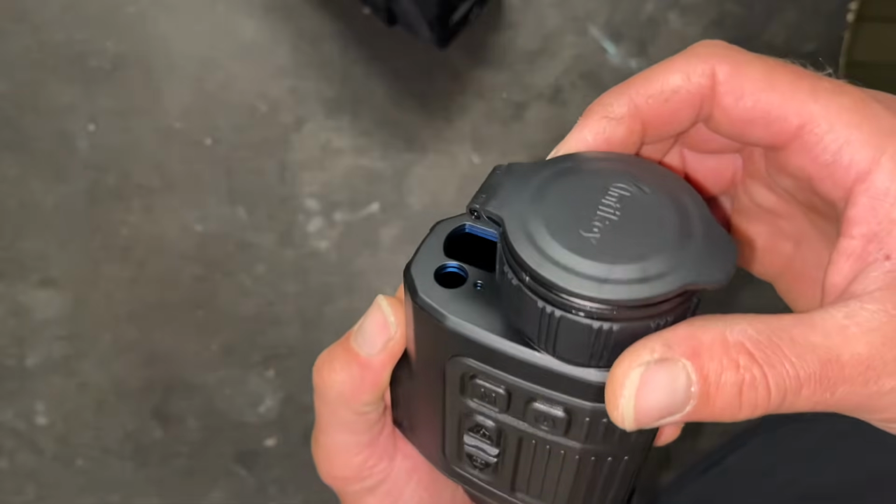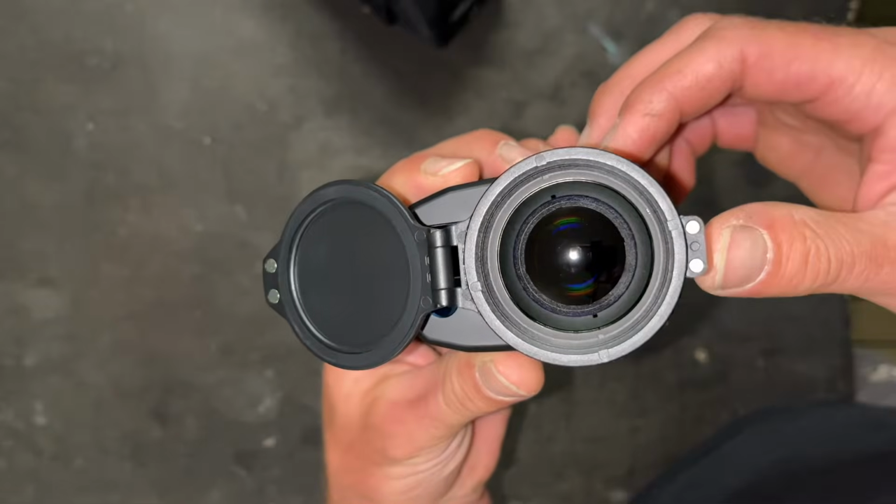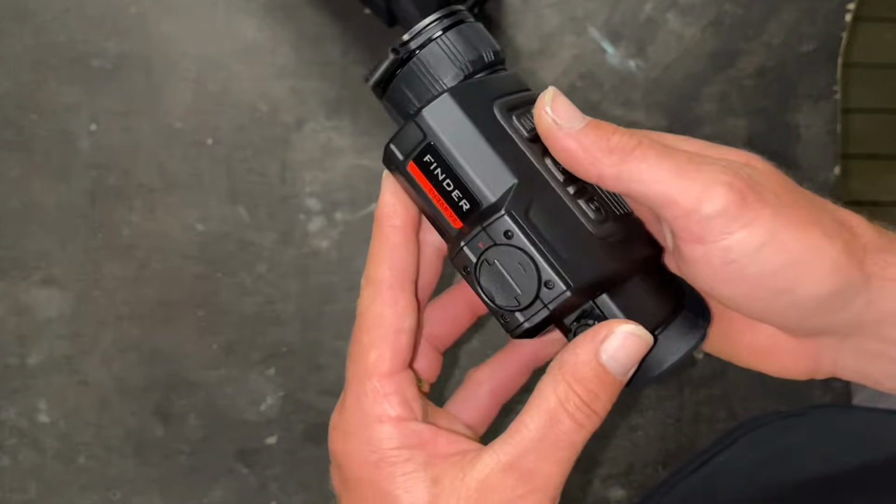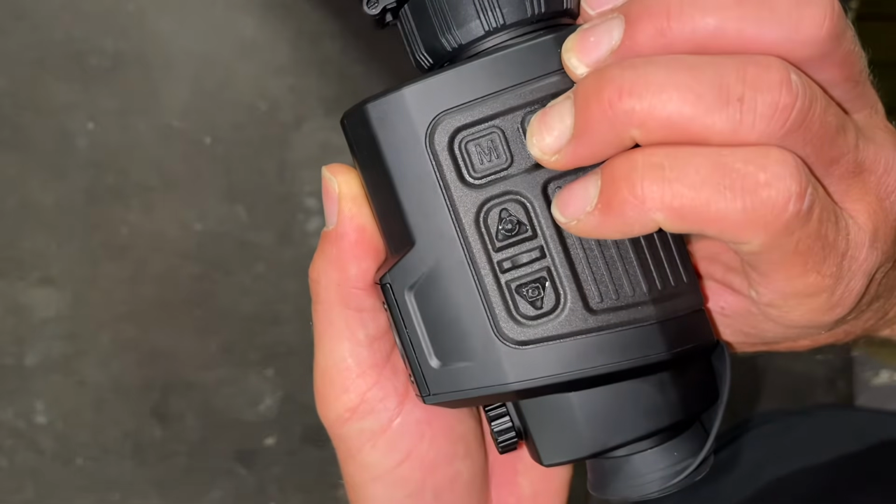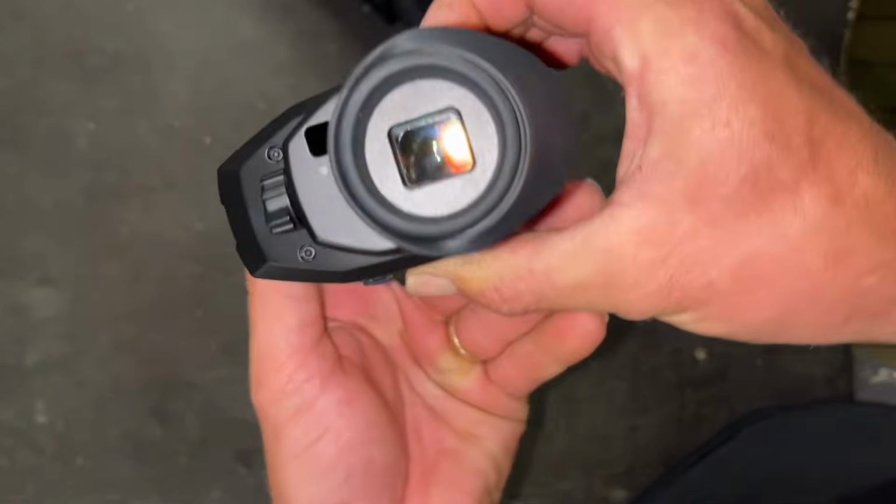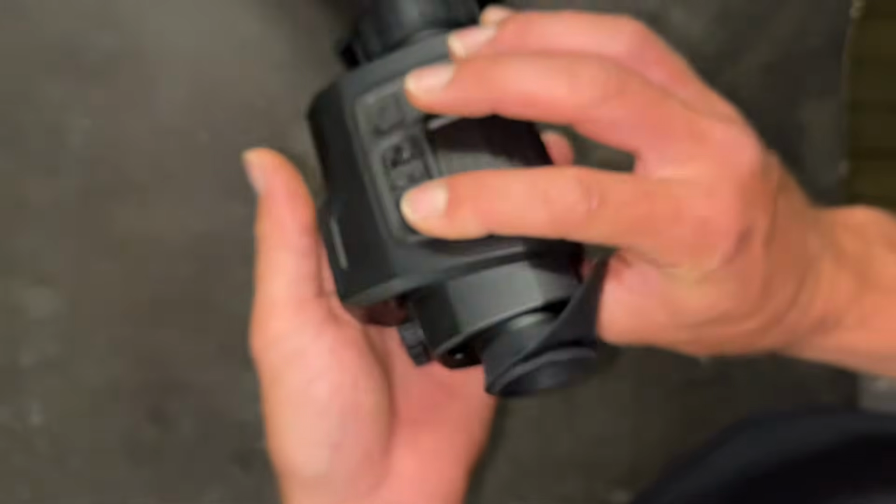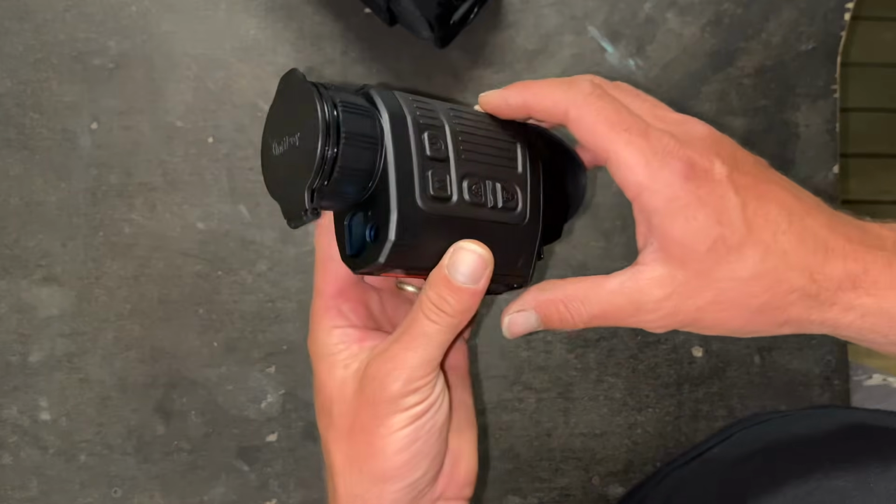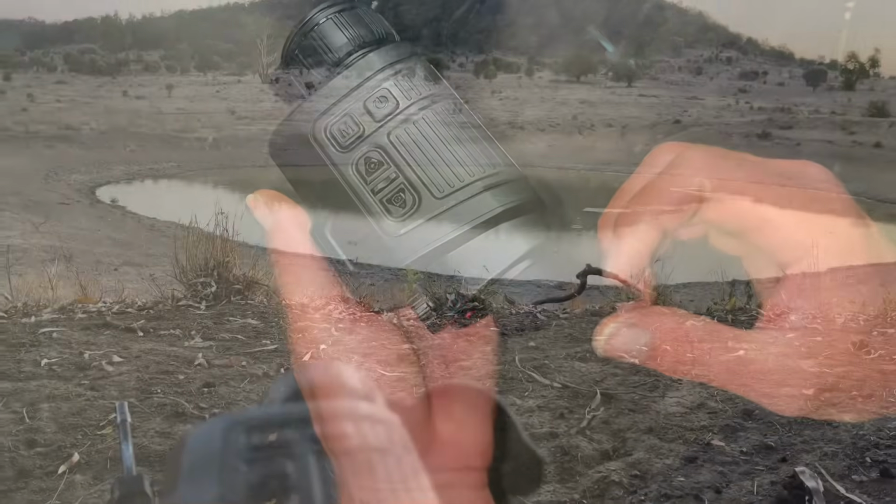So anyway, there's your rangefinder in the front, laser rangefinder, and your 35mm objective lens on the front. So yeah, to turn it on, you press and hold in there until it comes on, but you can't really see it with the phone. The light's on in on my camera at the moment. So anyway, I'll see if I can record a bit of footage through it.